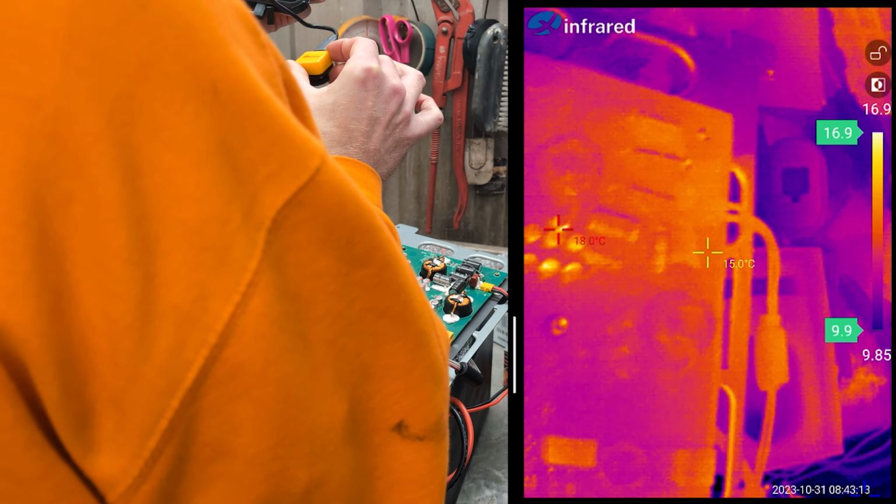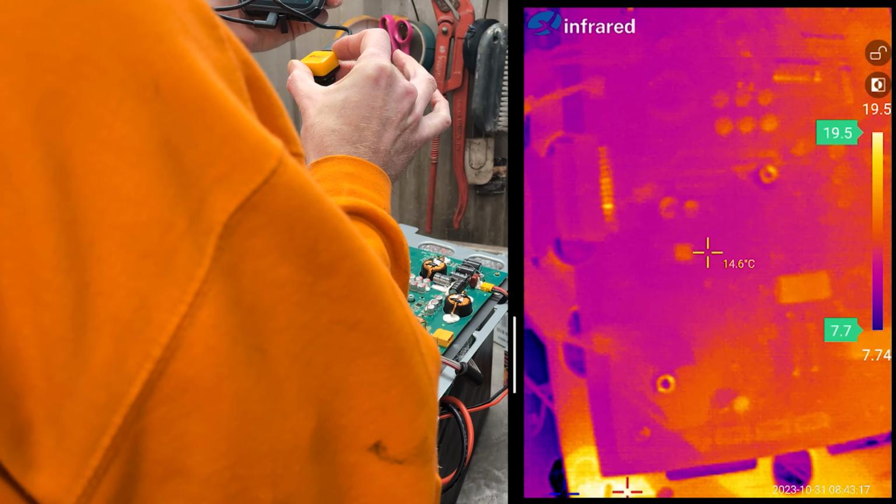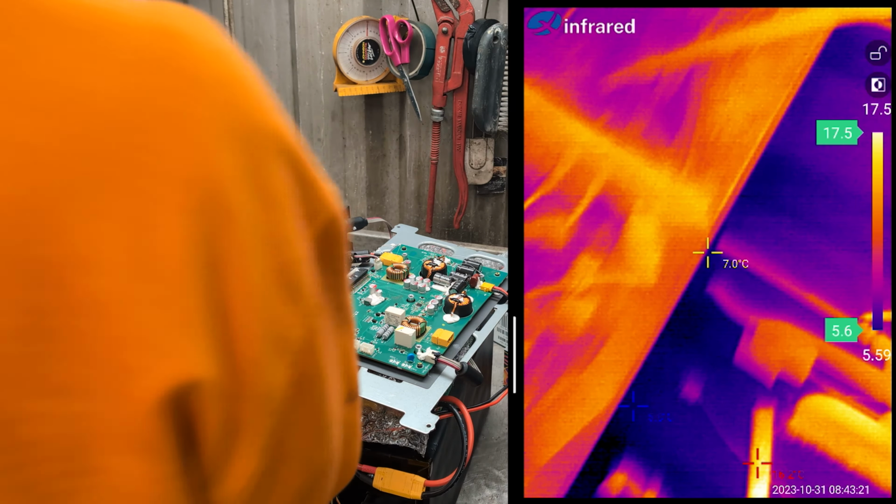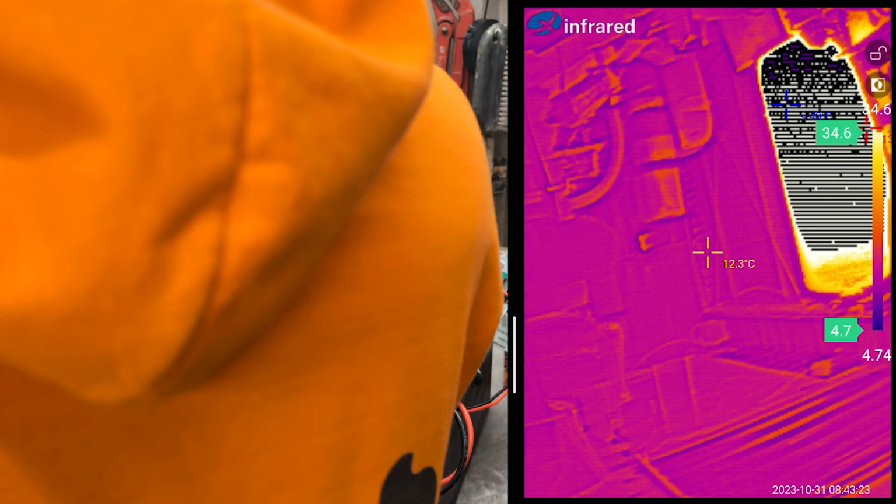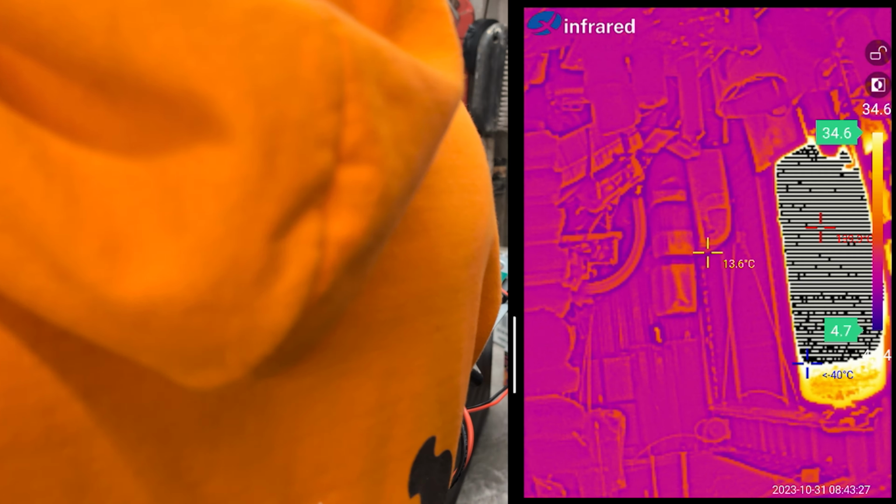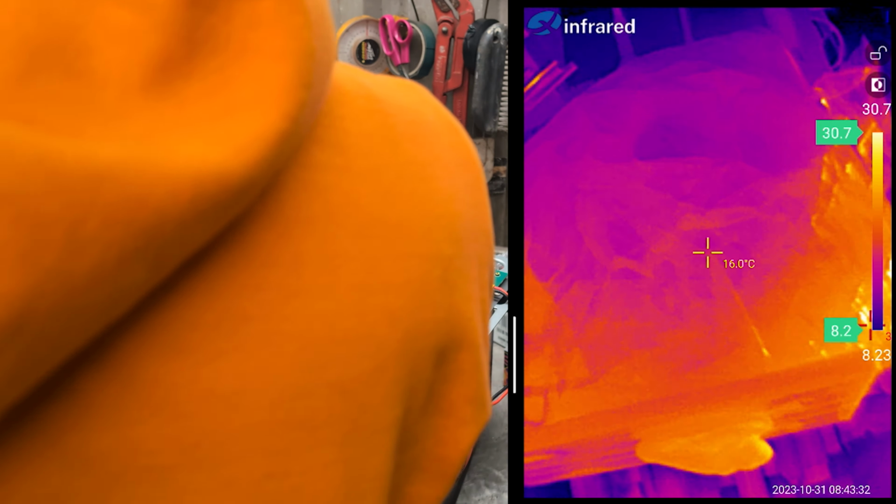Is it time to get the stand out? Alright, just purely for my own curiosity, I'm going to point it at something hot over... Oh, it doesn't like that. Oh, it really doesn't like hot things. So that object that made no temperature sense in the background there is the workshop heater.